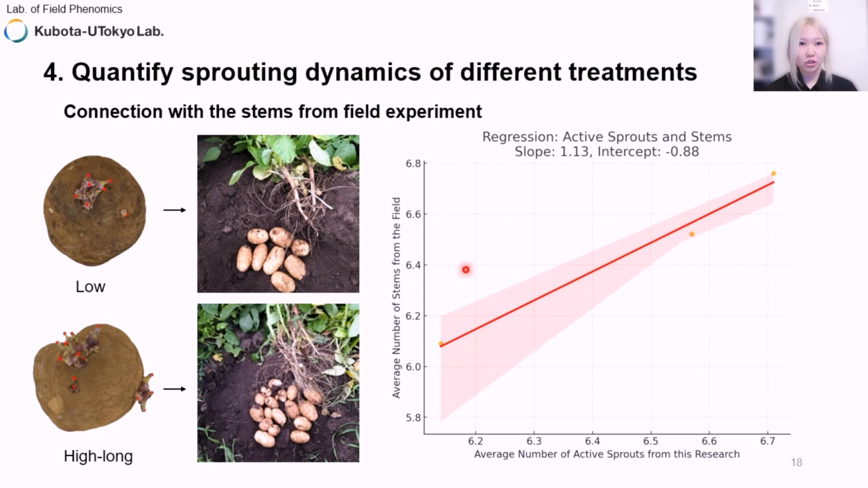And this graph shows a regression between the average number of active sprouts gotten by this research in the lab and the average number of stems from the field experiment. This shows a strong correlation between these two, meaning that by detecting the active sprouts using this method, we can estimate stem number and density. This makes it possible to control the potato tuber size profile.